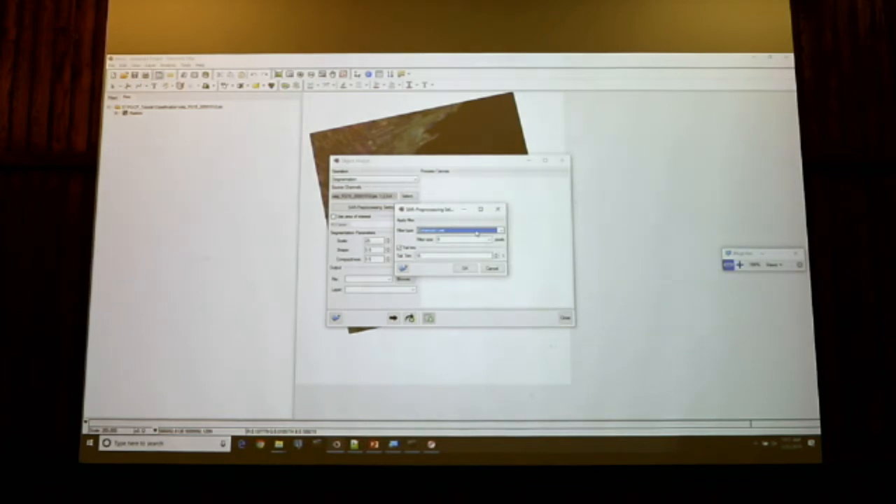If you already filtered, is there a way to not filter again? No. You expect your single look complex image. But in that case, if you have a filtered image, if this is already filtered, the matrix type will be different, so you won't have this SAR preprocessing option if this is not complex data.